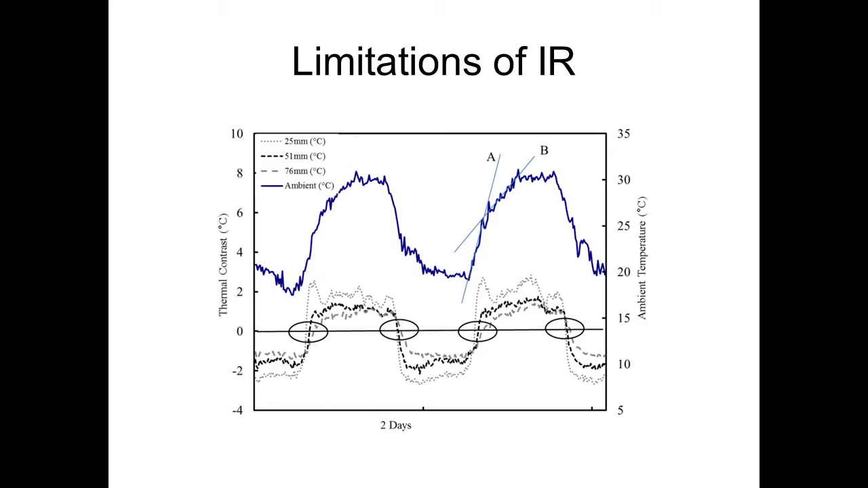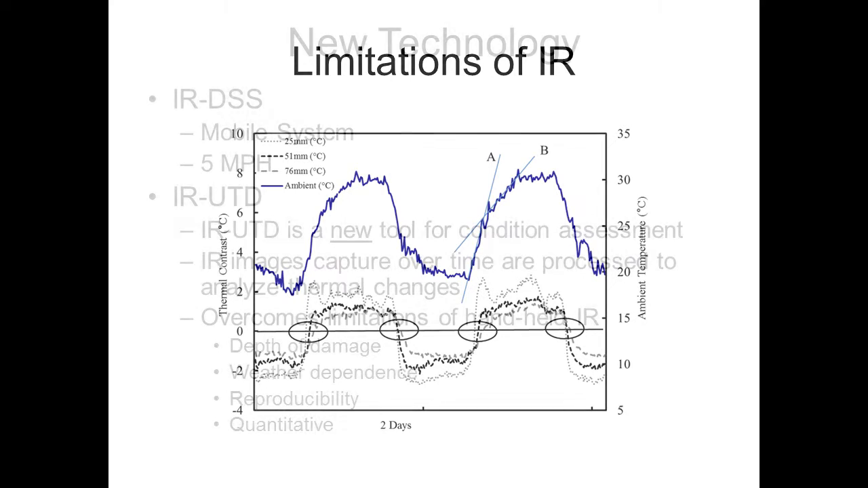The other thing you notice is that twice a day there is no thermal contrast between your defect and the intact concrete. If you do an inspection at that time, you'll never see them. So you have to avoid those times. That takes some knowledge, and it's not that difficult, but we produced a guideline that said do it between these hours and those hours using a conventional infrared camera, and those guidelines are available on the website. There's also a web page you can go to on your cell phone when you're at a bridge, and it will locate your position and tell you whether you're in these good time windows or not. That continues to be available for free to people.